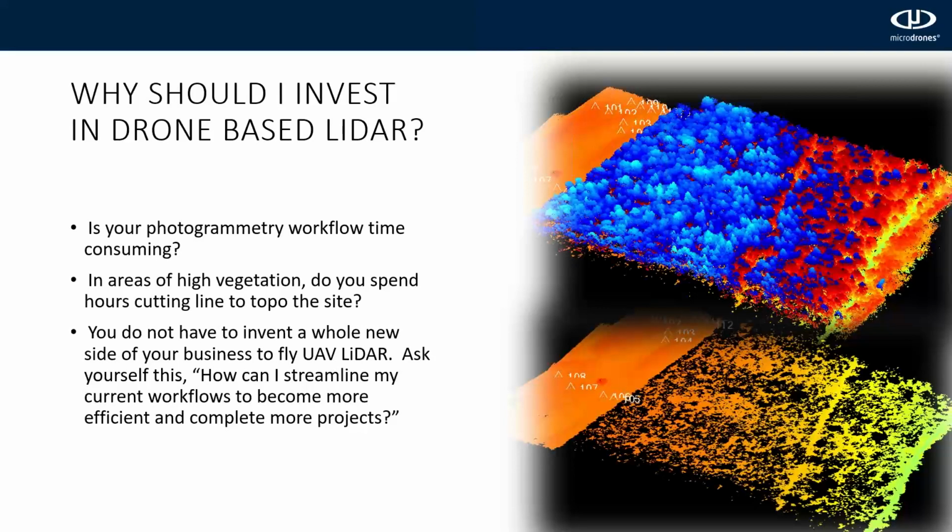You can spend less time in the field, but when you get back in the office, you spend much less time processing the data. Producing a point cloud can all be done within 15, 20 minutes versus letting your computer run hours and hours to stitch photos together.